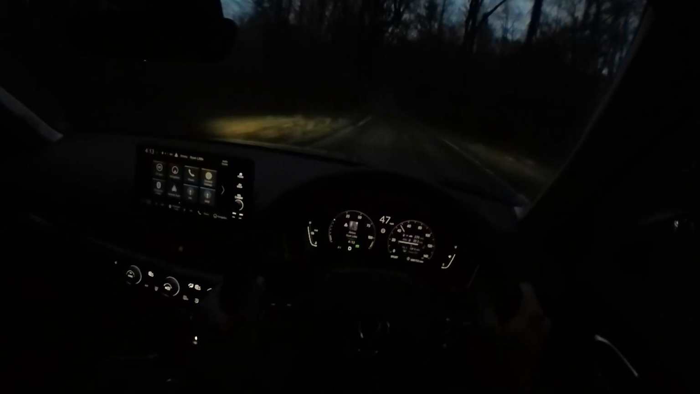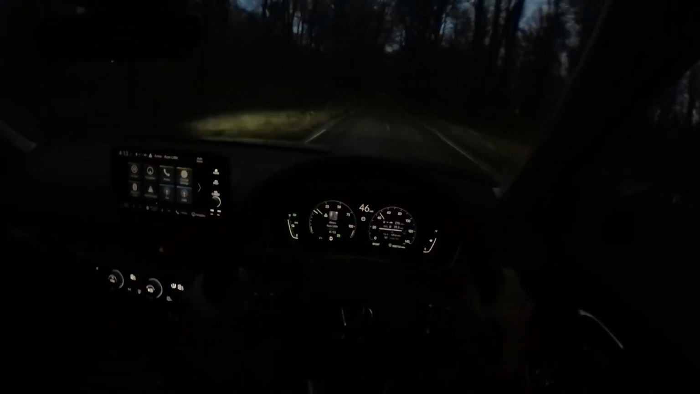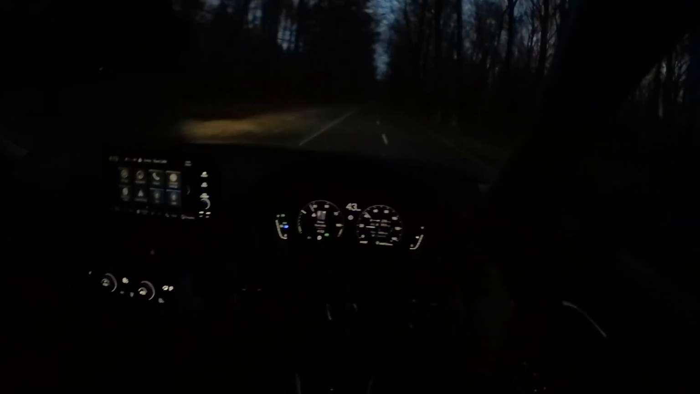Even the base model Elegance gets a good specification, including heated front seats, the Honda Sensing system. You get a 9-inch touchscreen in the Elegance. This is 10.2-inch, as I may have mentioned, and you get front and rear parking sensors as well. But yes, the Advance has got a very healthy amount of kit.